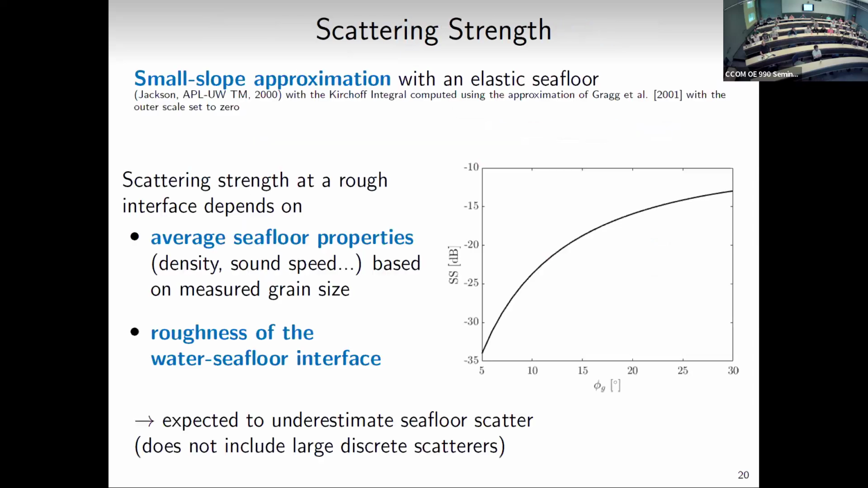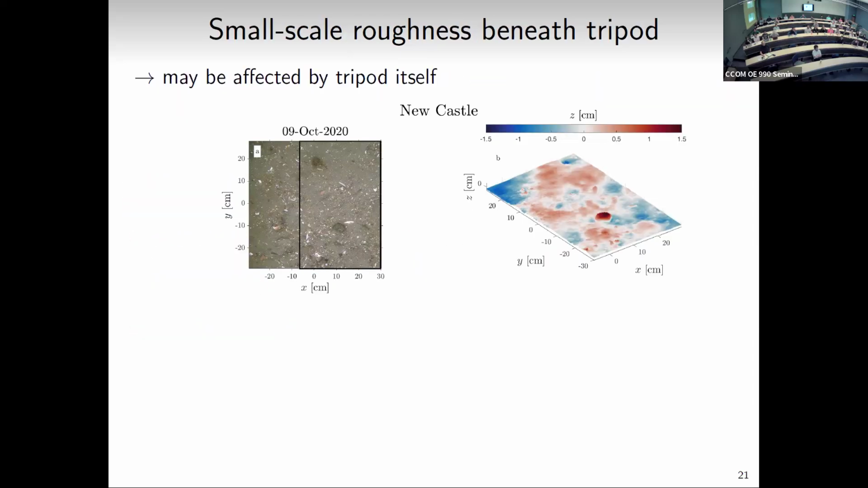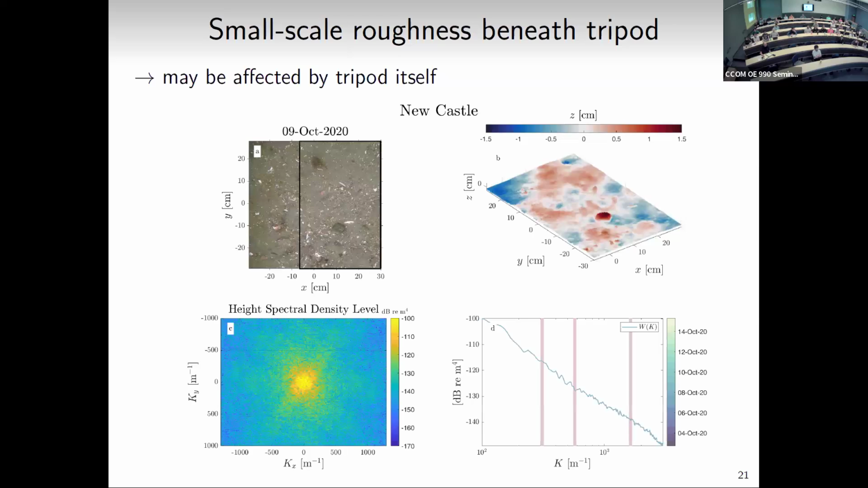Okay, so you've got your cameras, you convert to a digital elevation map, and this looks pretty good. You've got this rock here, and there's a rock here, so I feel pretty confident about that. Then you can use a 2D fast Fourier transform to get a height spectral density level, which I'm plotting here as a function of spatial wave numbers.